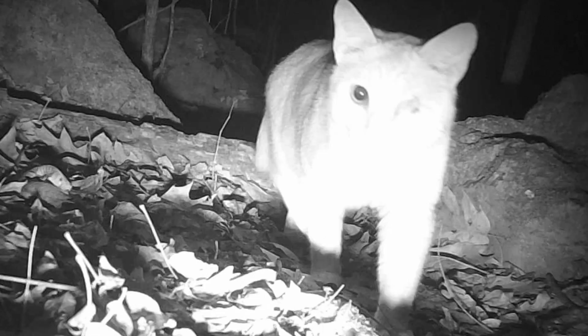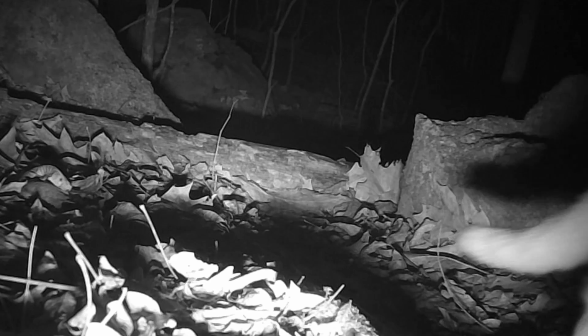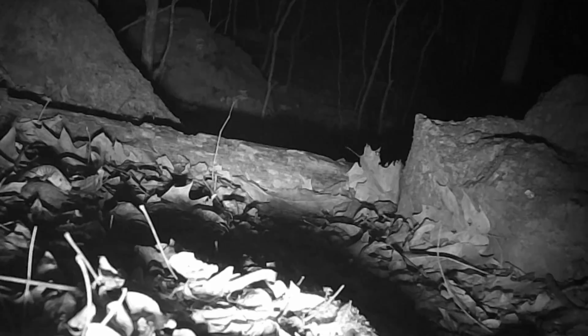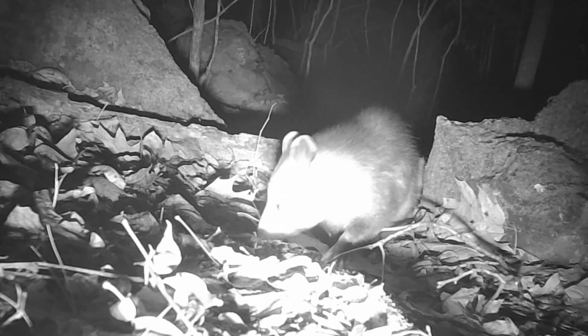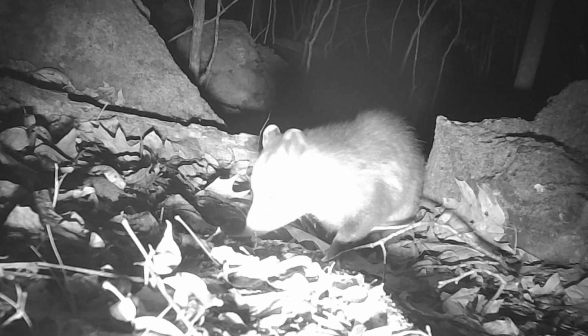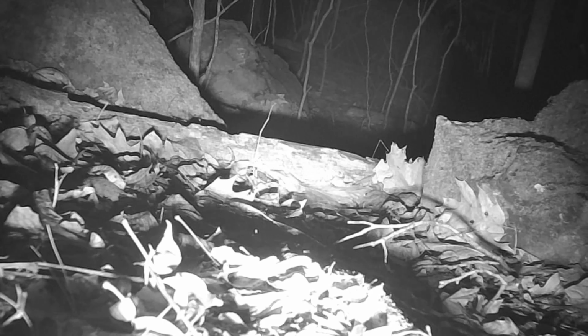Now there's old Yeller. Look at him. That eye's healed up good. He's only got one eye though. The old cat that thinks he's a bobcat. There's an old possum coming through the cut there. A good crossing area right here. And that's a fox. Standing right in front of the camera. And he even comes down and licks on.